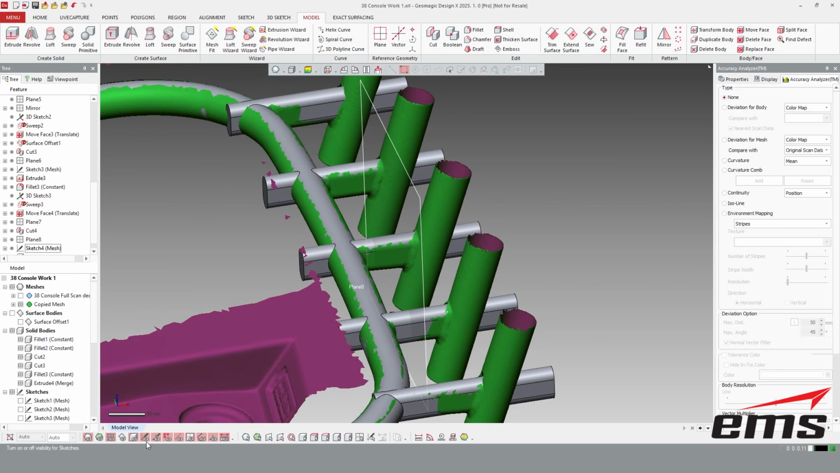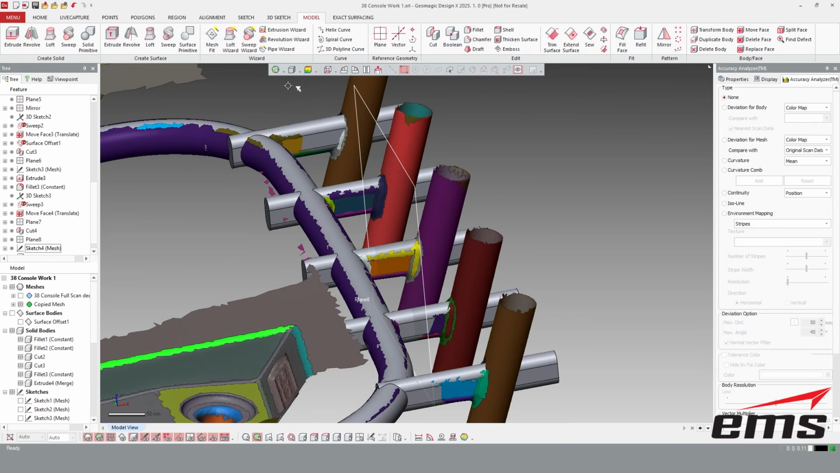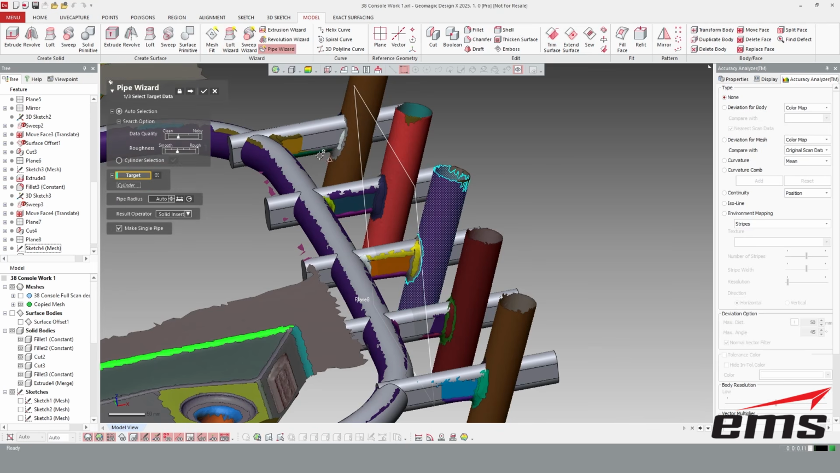And let's go ahead and turn on our regions, okay? And, you know, do we need the tube wizard for something as simple as this? No, not really, but we'll just run it for simplicity, right? Or here, let's do this.